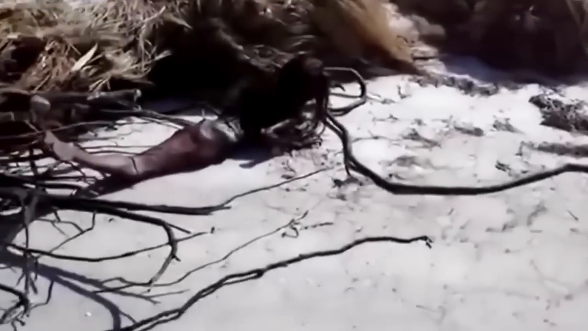This is the first time we have actually seen something of a baby mermaid, as all we have previously seen is evidence that mermaids exist in their adult form. What do you think? Was that the skeleton of a newborn mermaid? Or was it a fake?